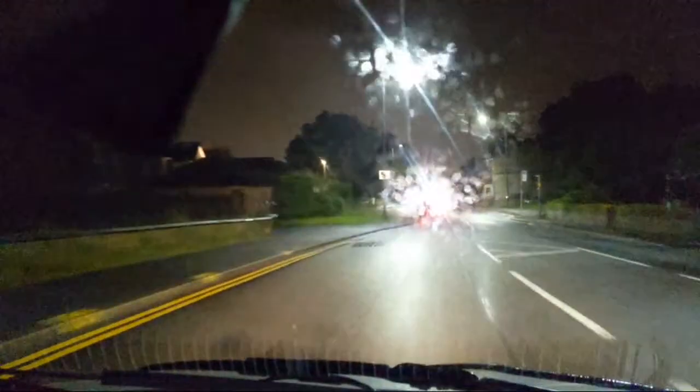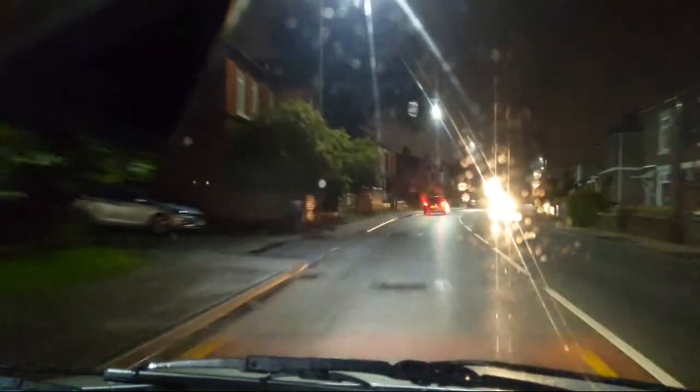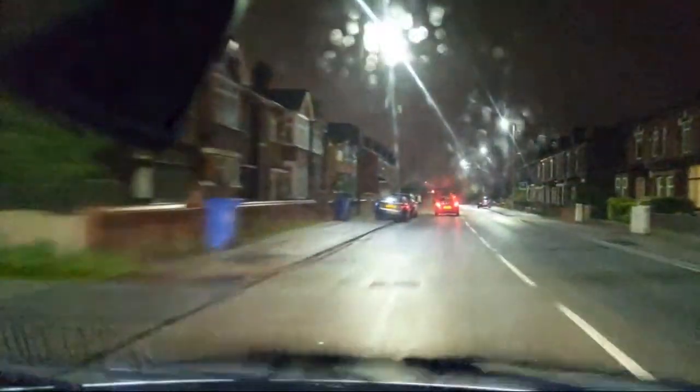Speed camera on the hill. And first Mount auto repairs should be coming up on the right fairly shortly. Look at that Mini in my boot.